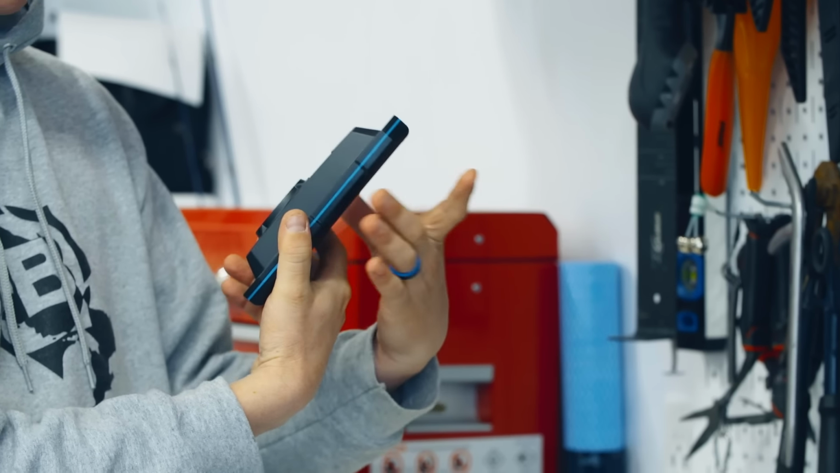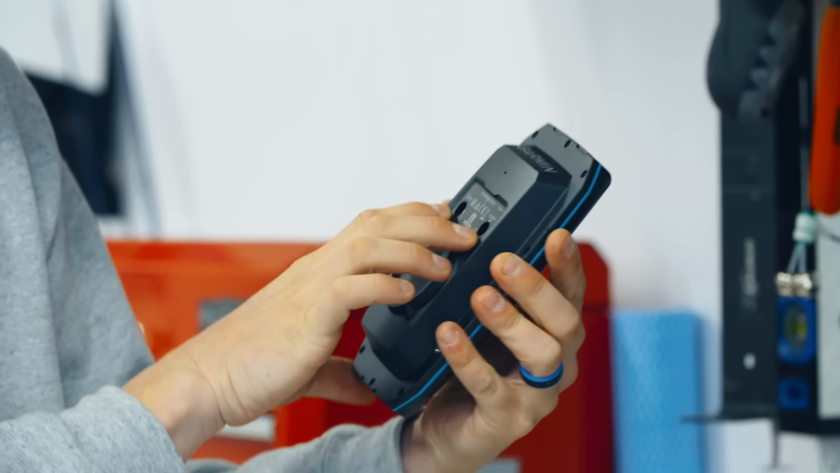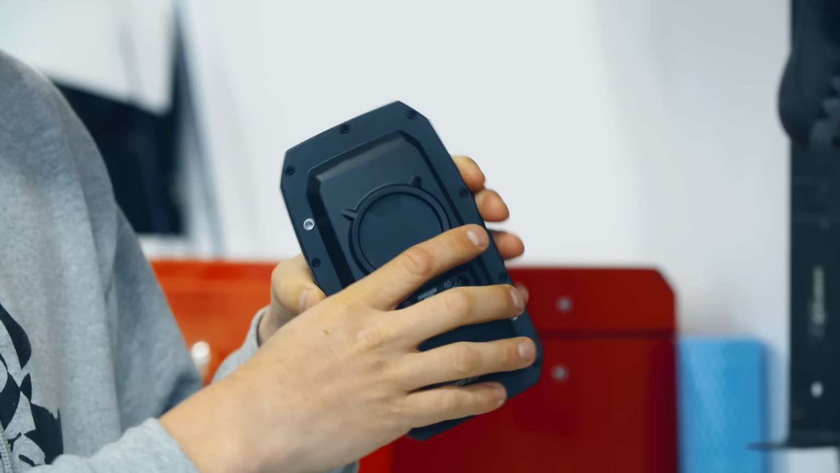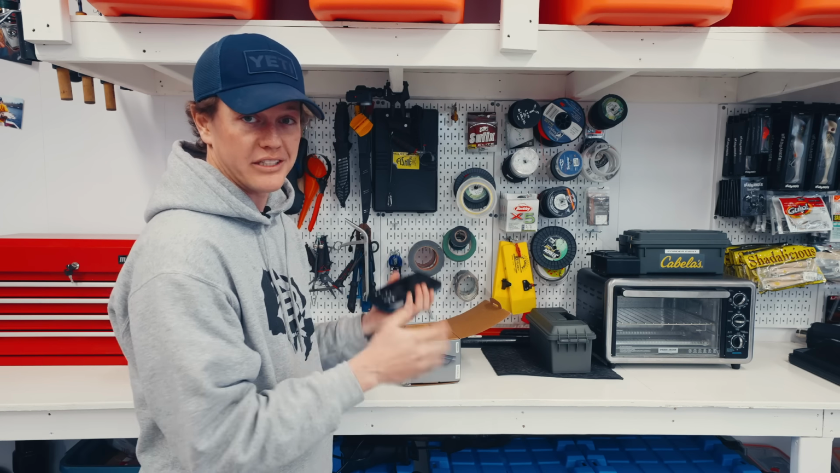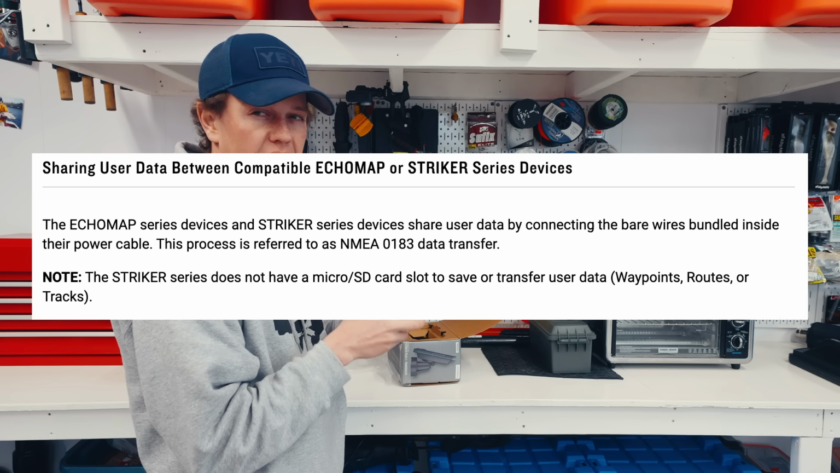It's super basic. It has just 2 ports on the back. I'm guessing that's one for power and one for your transducer, that's it. There's no spots for a card to get put in. So obviously you can't put in any map chips, you can't export it via SD card.